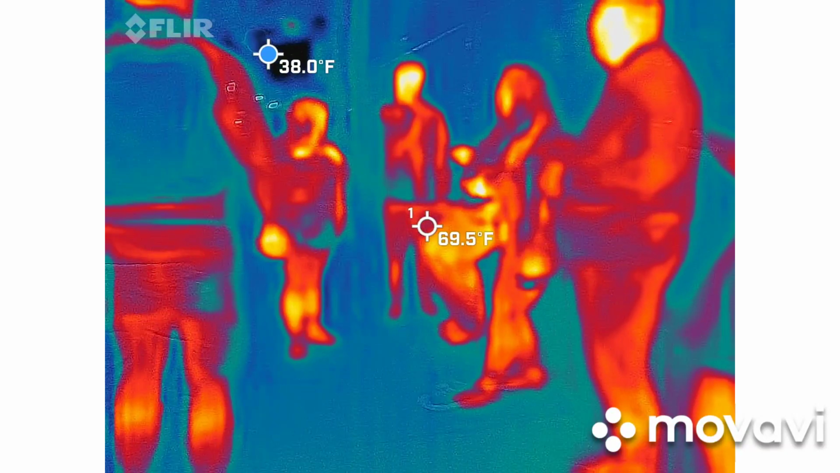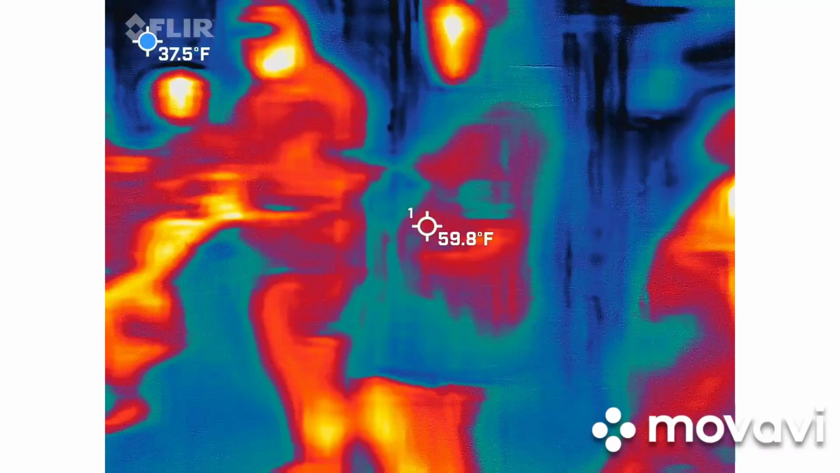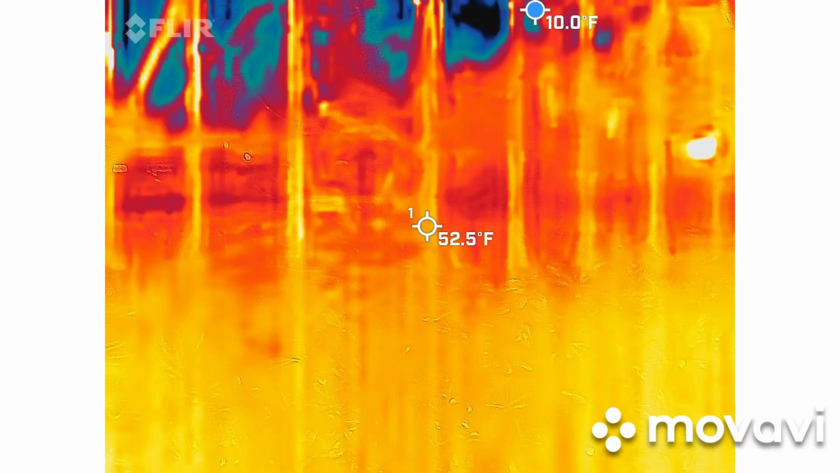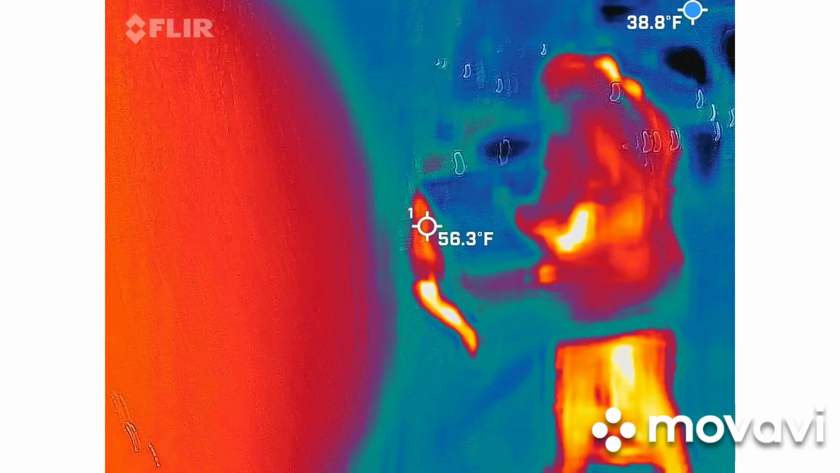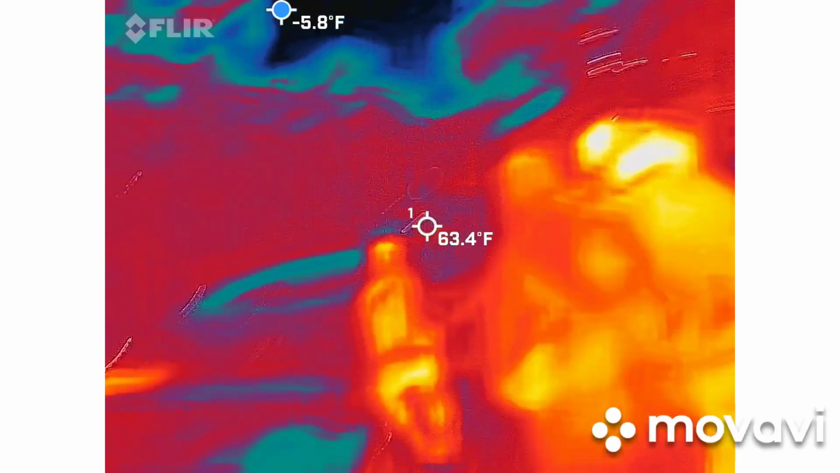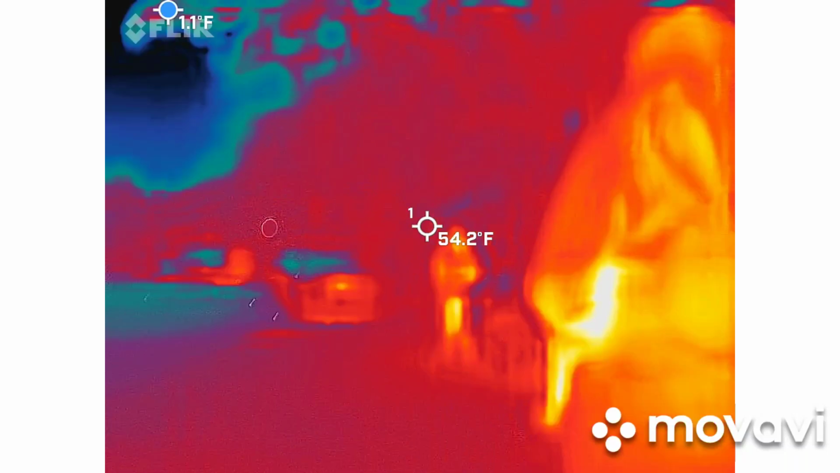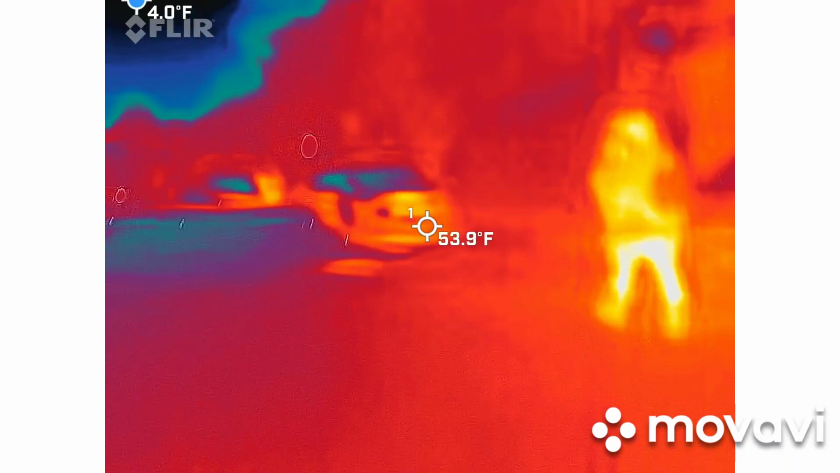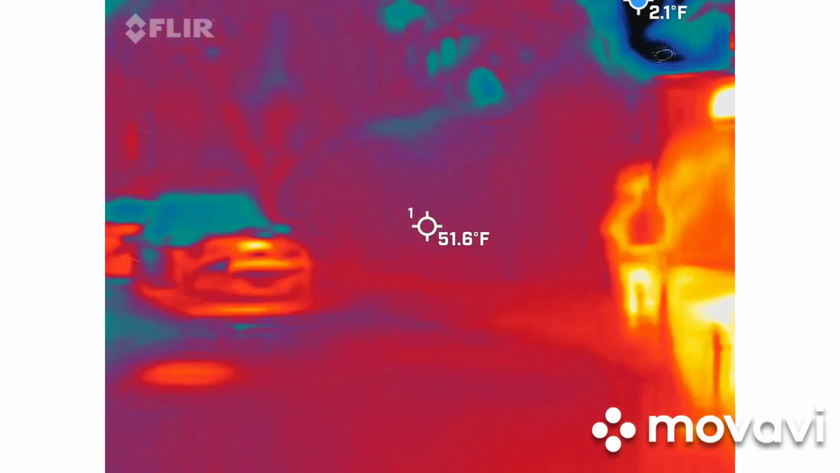So once we figure out where that car is going to go, we're going to go across the street. I heard 50. 50? Are you hearing anything, Master? We're getting tired of it.